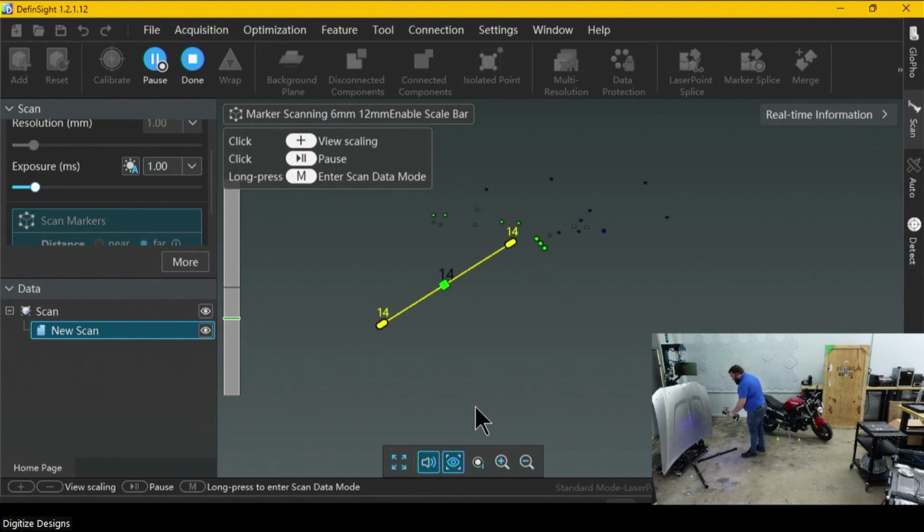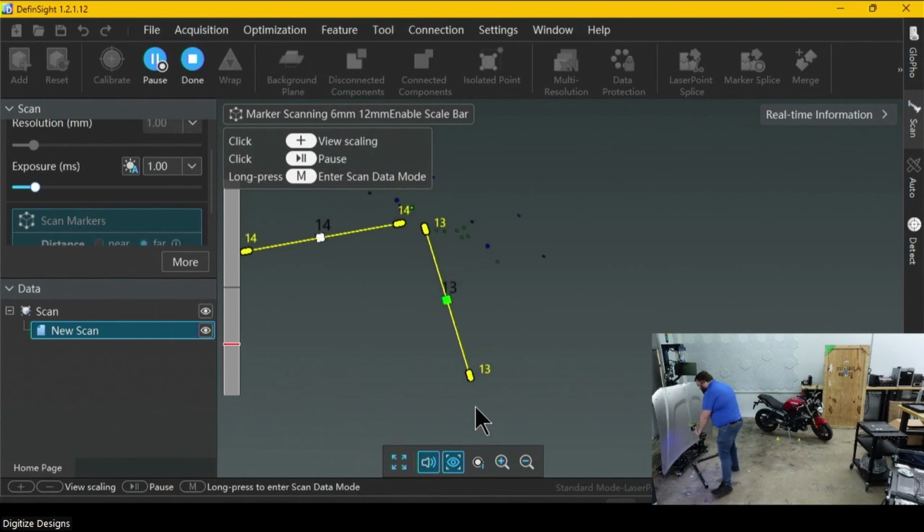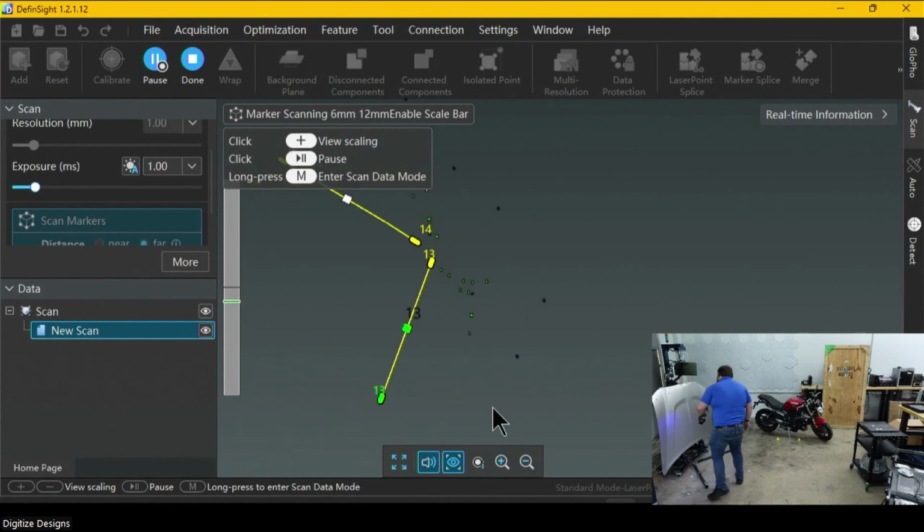So notice once I picked up all the targets on one of those scale bars, it lit up with that little line icon in yellow. Same thing will happen over here. There's the first three targets. There's the other three. Got to get in a little closer to see that scale bar. Then once I do that, there we go.